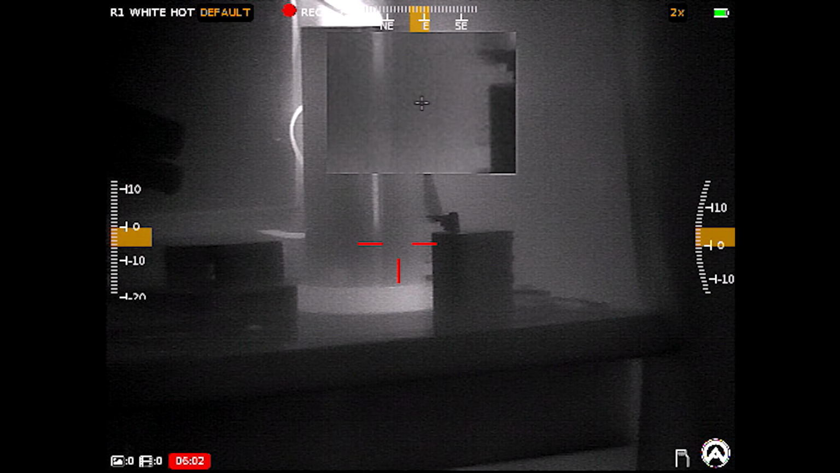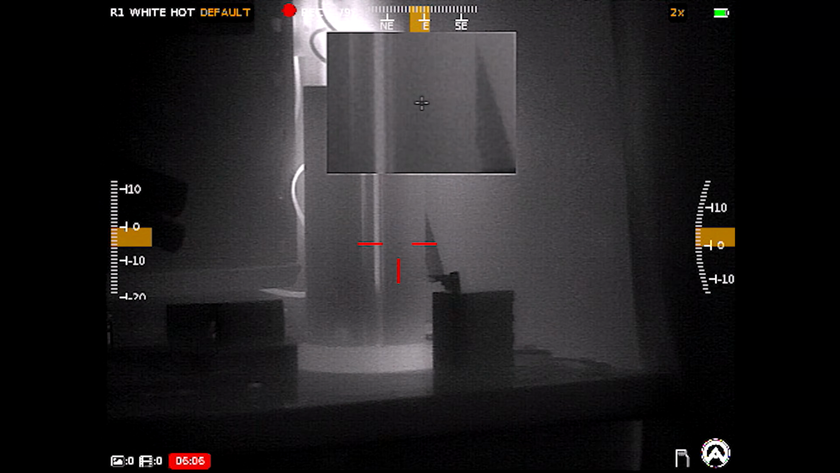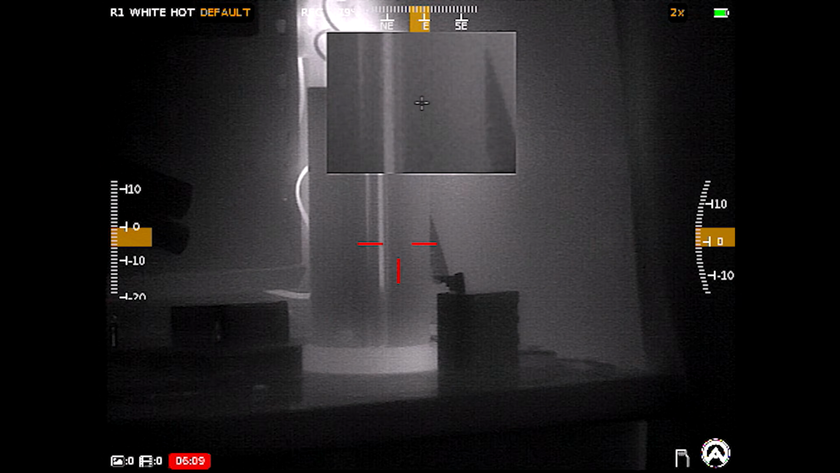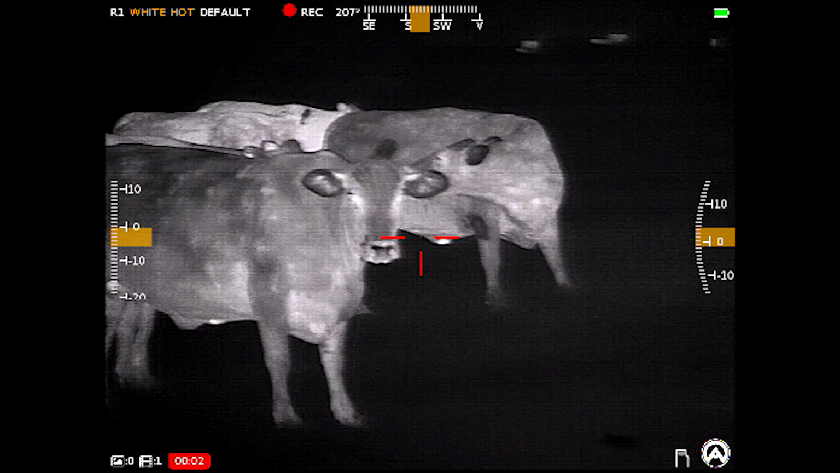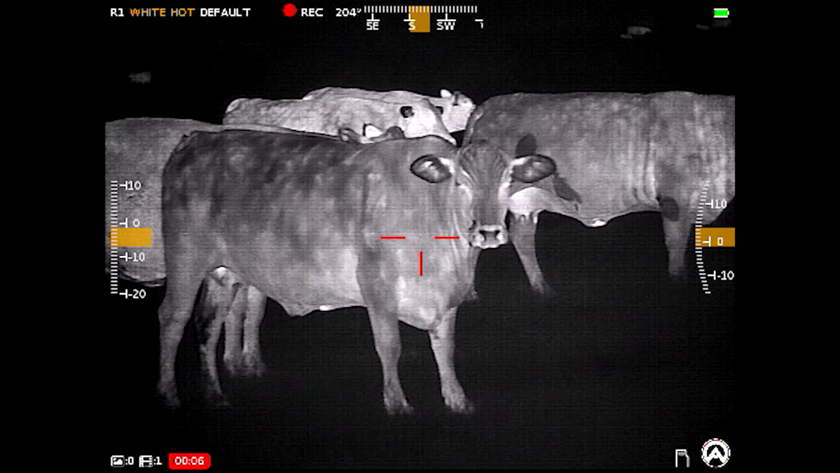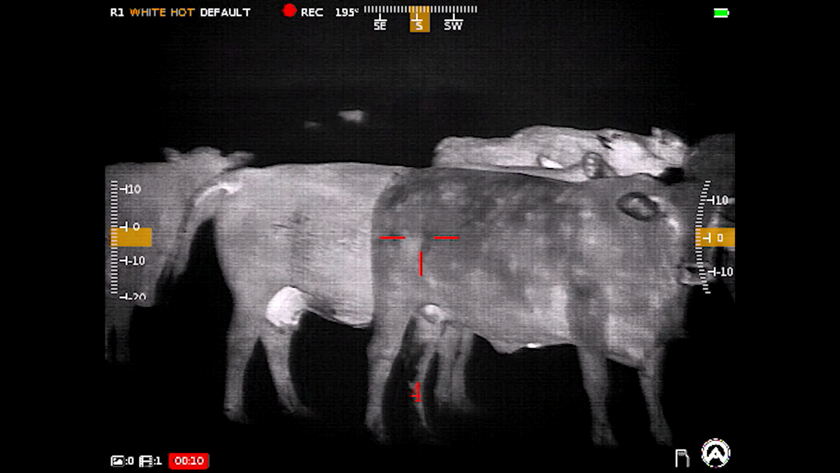And again, without diving any deeper, this was not intended to be instructional, but there you have it, just to give you some exposure to all the different features and settings and functionality internally in this optic. And of course, what kind of thermal optic review would it be if I didn't give you a little bit more sample footage?